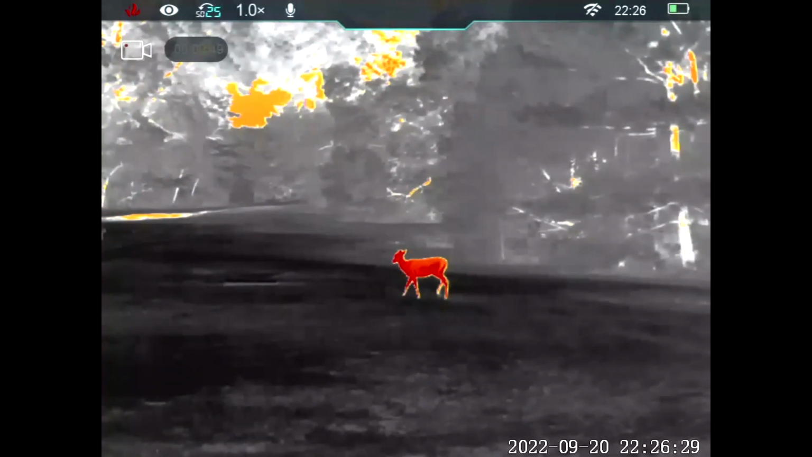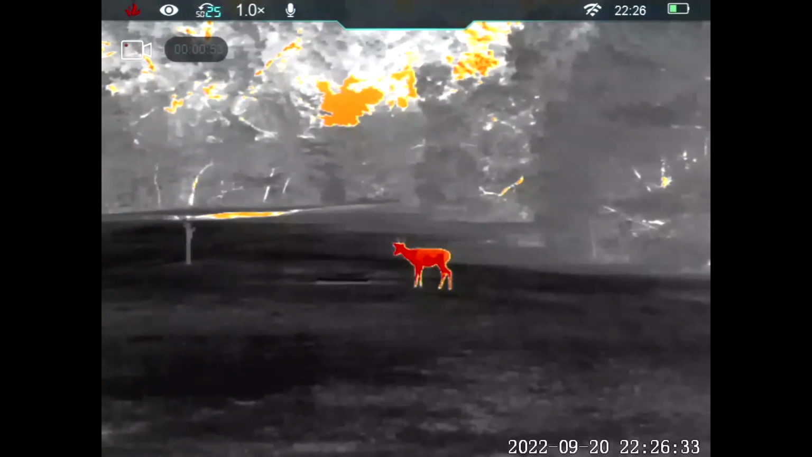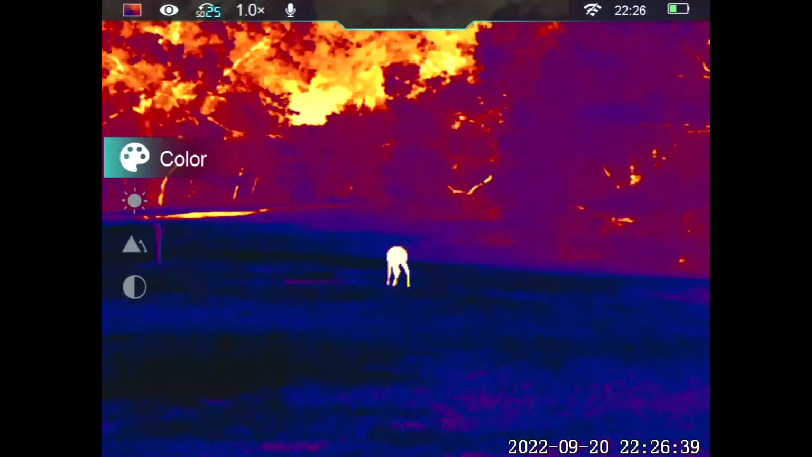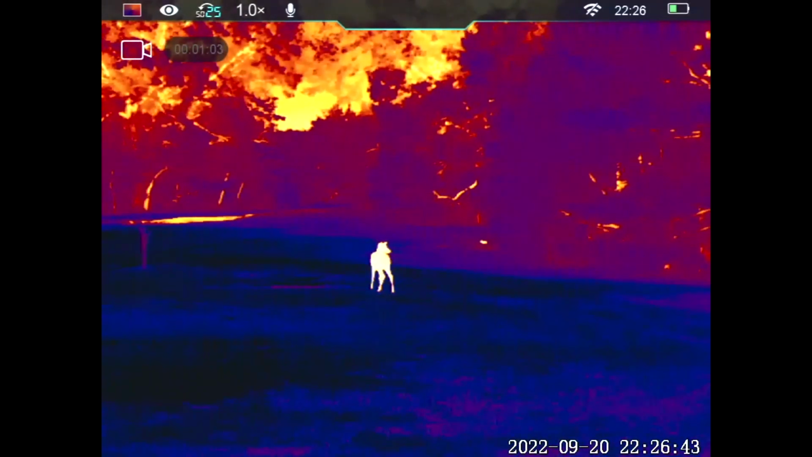Now, here's a cool thing. This is something that I don't know of any other monocular that we sell that does this. Hans, correct me if I'm wrong, but it comes with a spare battery. So you get two of these batteries. They retail for about $169. So that's an extra value that you're getting.